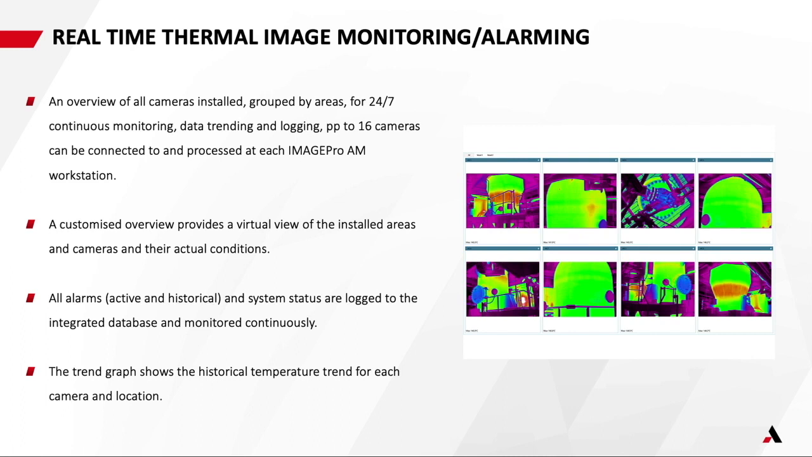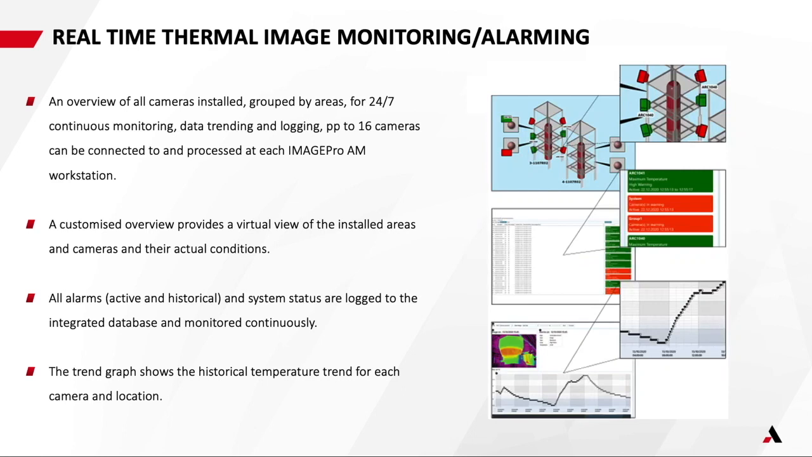And the alarms, active and historical system statuses are logged to the database, monitored continuously. The trend graph shows the historical temperatures and trends for each. We're also continuously monitoring the camera's health. There are temperature sensors inside the camera itself to make sure that the cooling media is being supplied effectively.